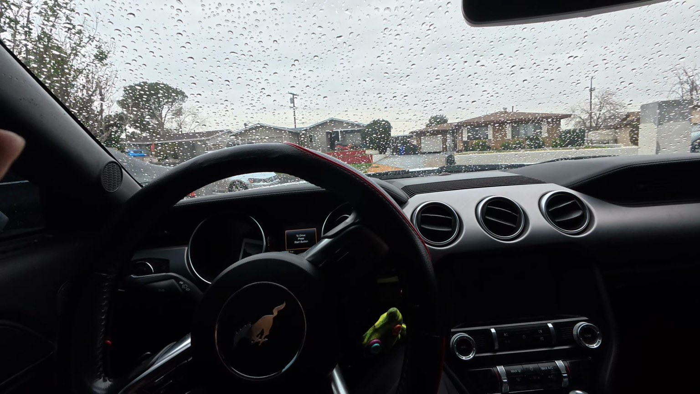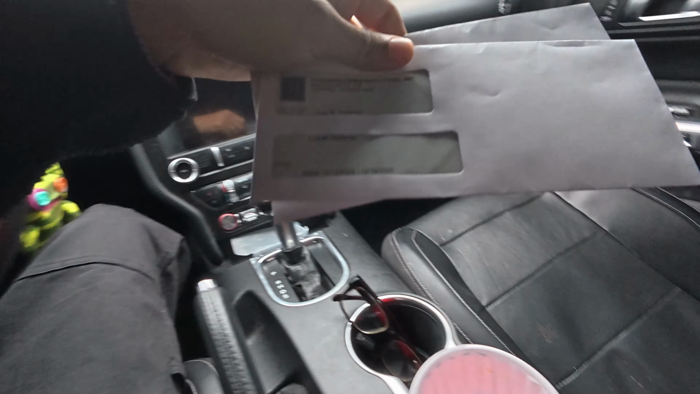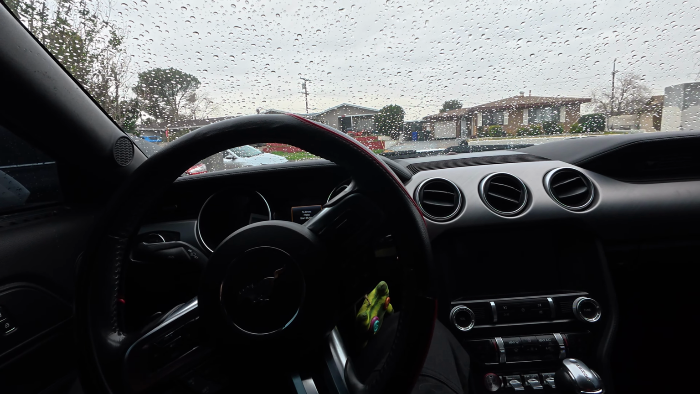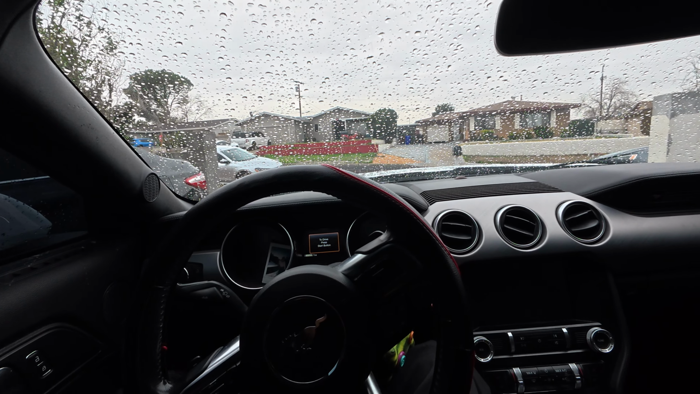Right now I'm just chilling, letting it warm up a bit because I'm about to head over to the bank to deposit a couple of checks, something small. But yeah, I have some springs, and I have an idea of what I want to do. I'm going to get headers, install that, take videos of that, and start everything up like that.